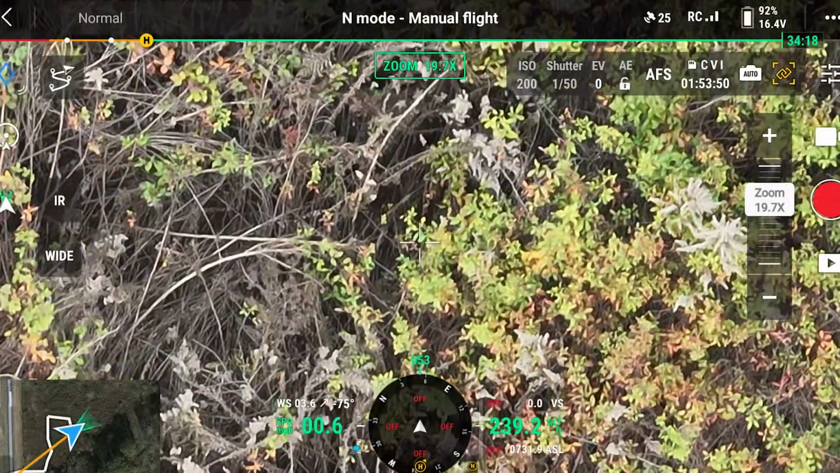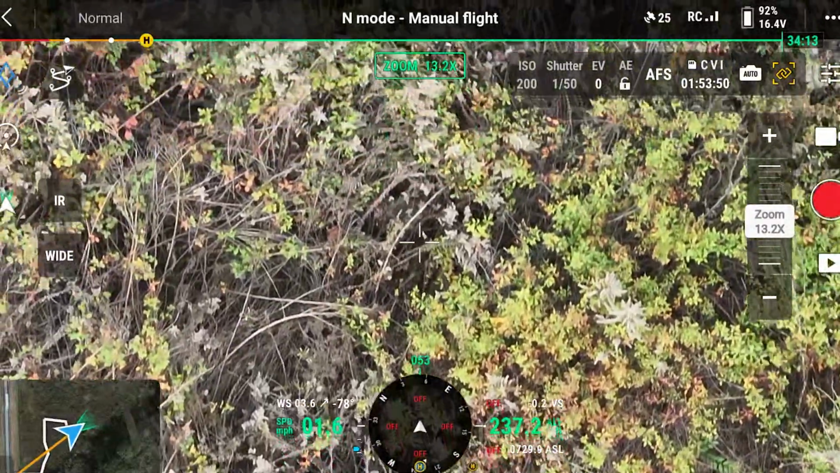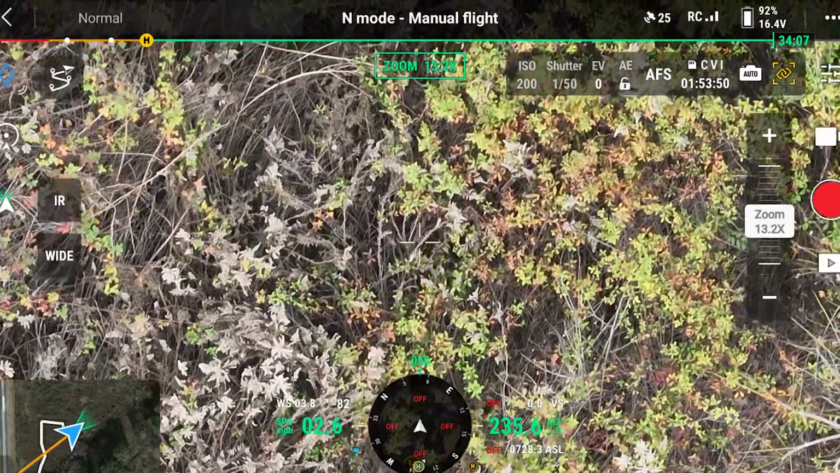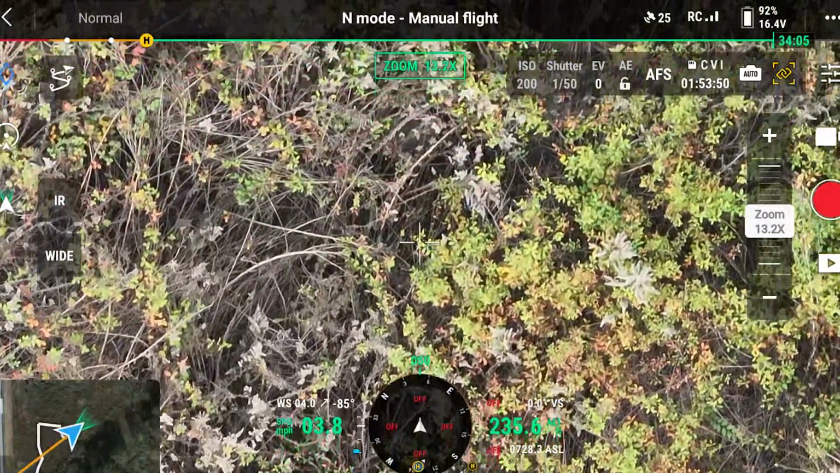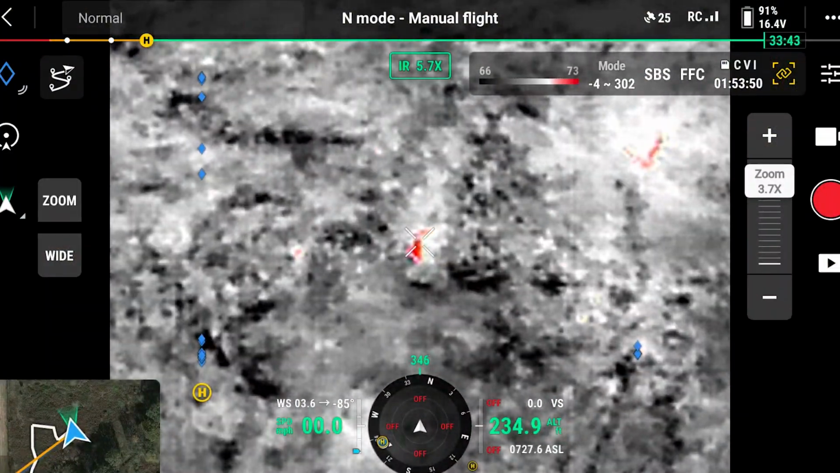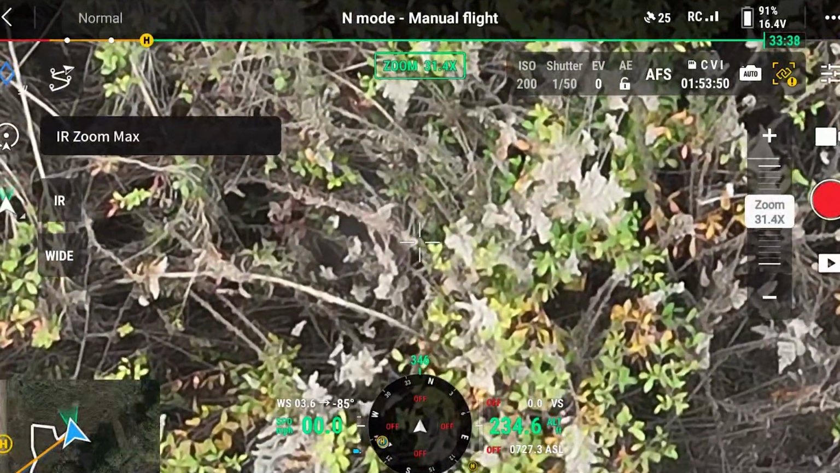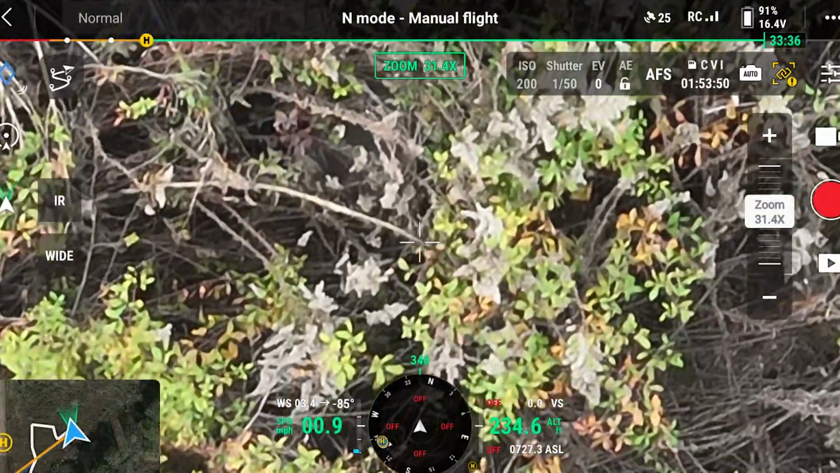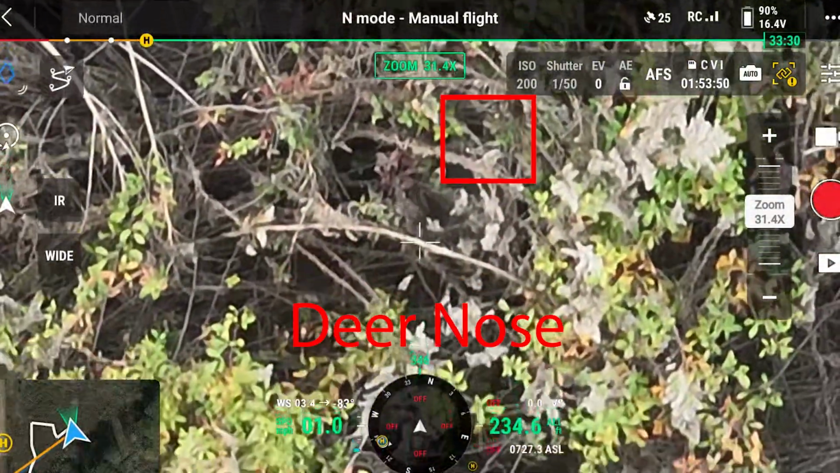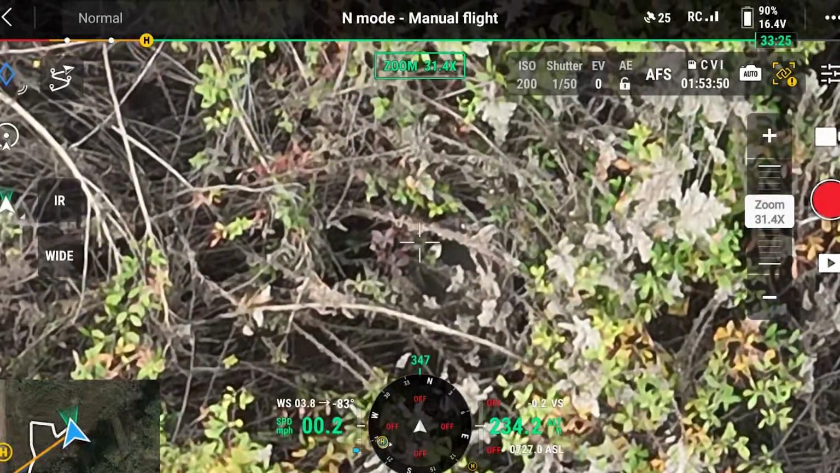It's very thick in here. Down in here, I'm getting a signature, and I'm not real sure what I'm seeing. Could be a bedded deer. We're going to get a different angle here. Maybe nothing. The sun was out earlier. May just be trash.